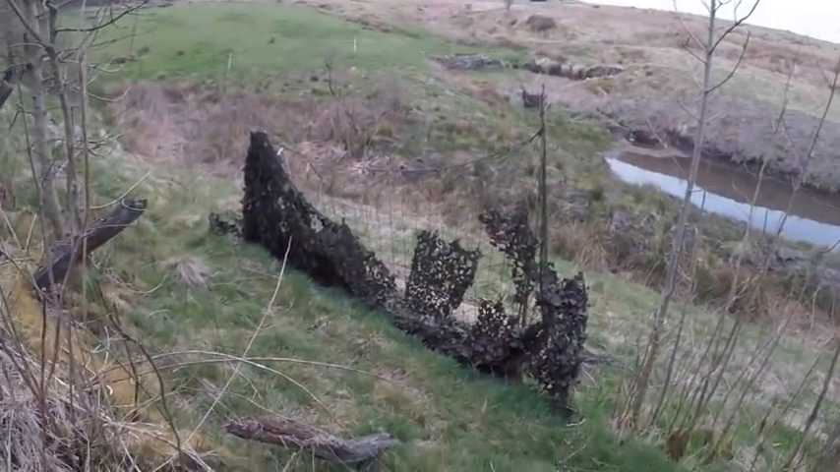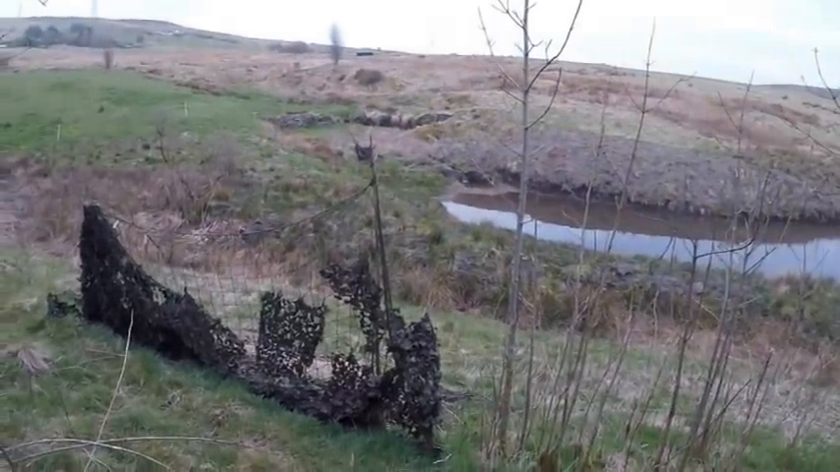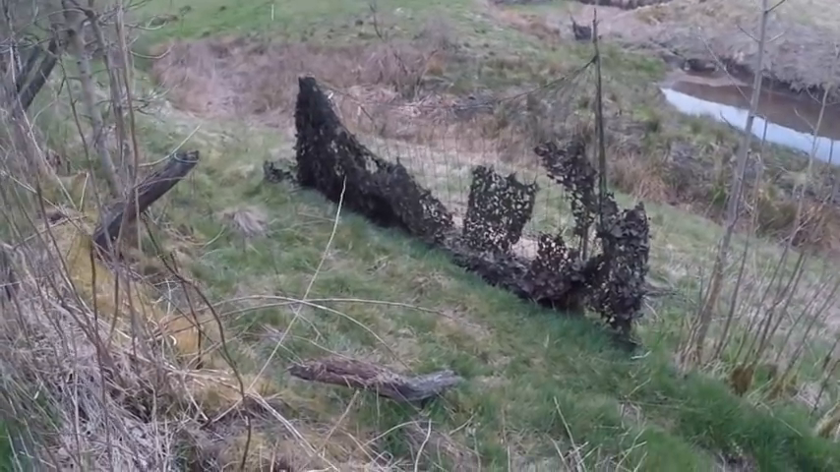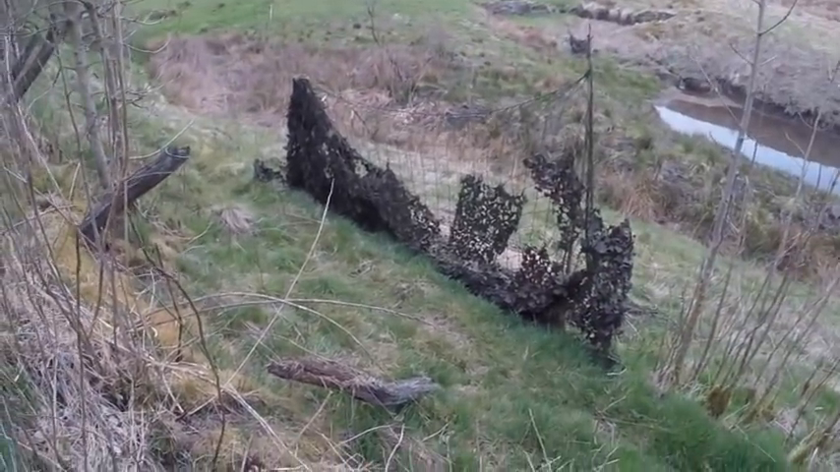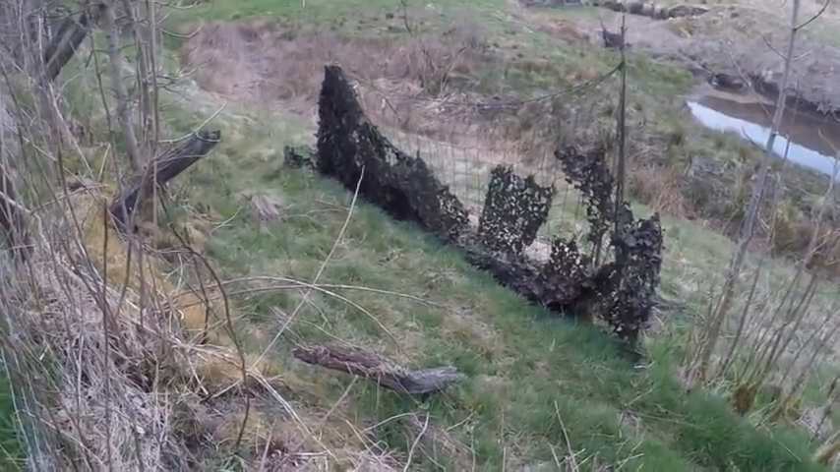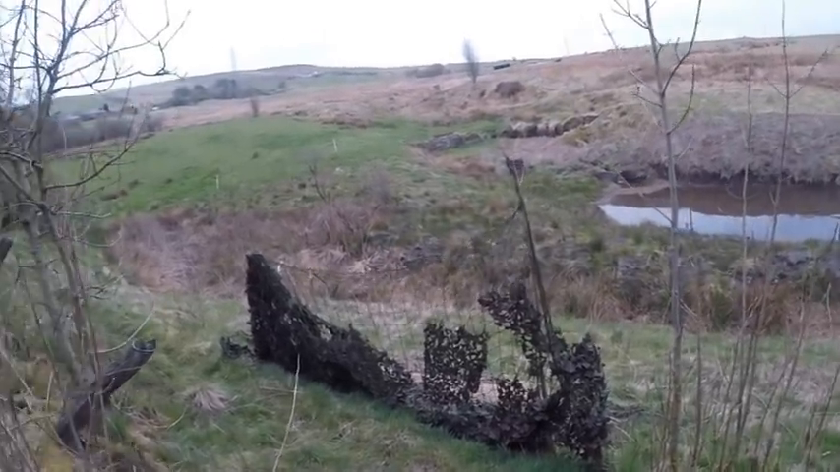Our usual setup is we stick this cam net here, just stick a couple of chairs, get comfortable, and we're shooting in that direction. We just put the cam net there to reduce the amount that we silhouette. Look, we've got this bit of a bank in here, and we fit in quite nicely there, and it's really comfortable. So it's a good comfortable spot to try and get that fox into that position just over there. That's the plan anyway.